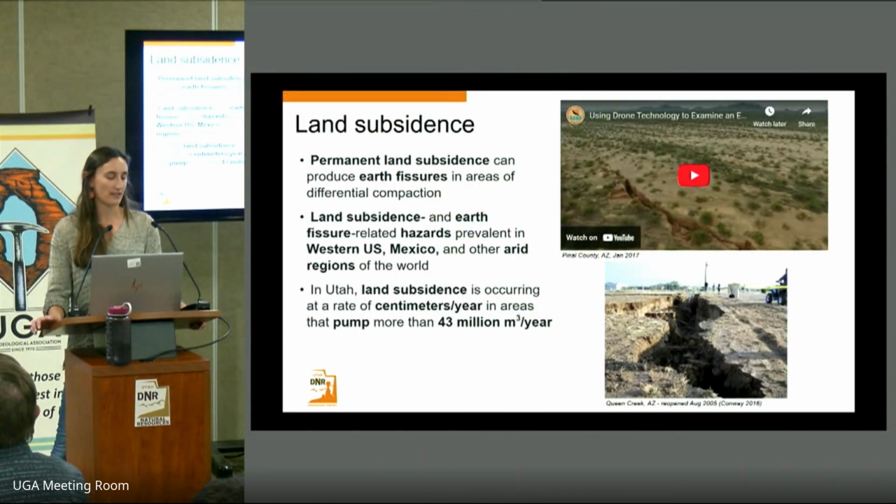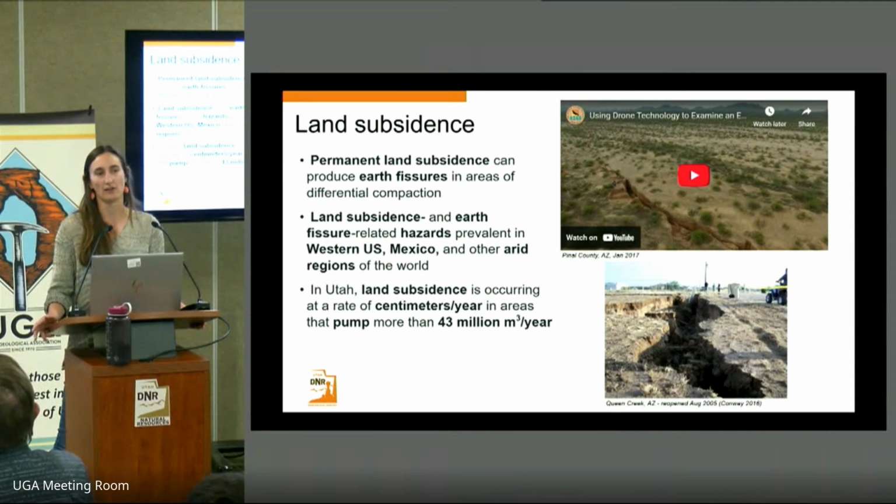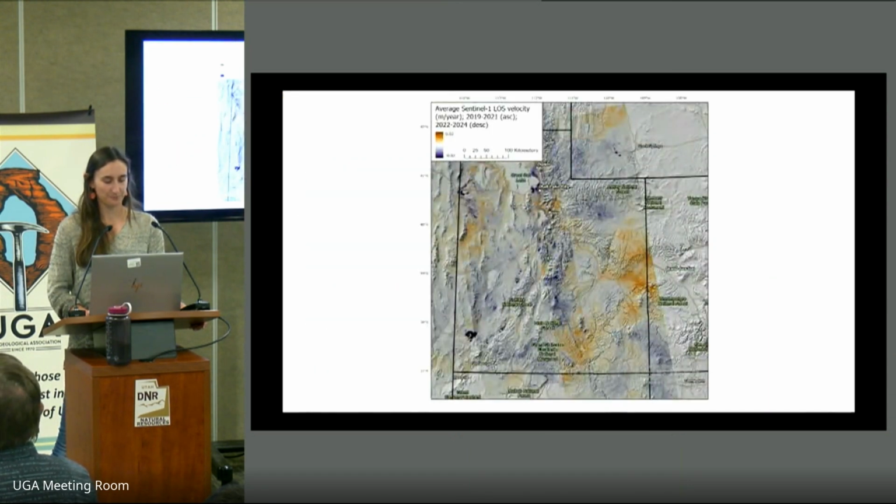I do want to mention that in Utah, we have observed that land subsidence occurs at rates of centimeters per year in basins that pump more than 43 million cubic meters per year. But the amount of subsidence does depend on the underlying geology, the amount of recharge to the aquifer, and other considerations.